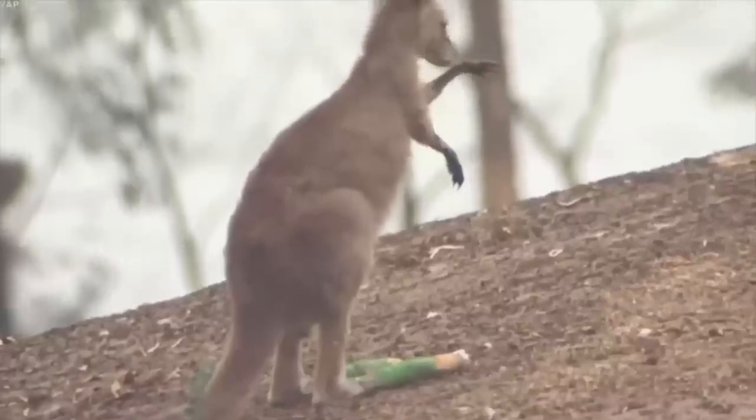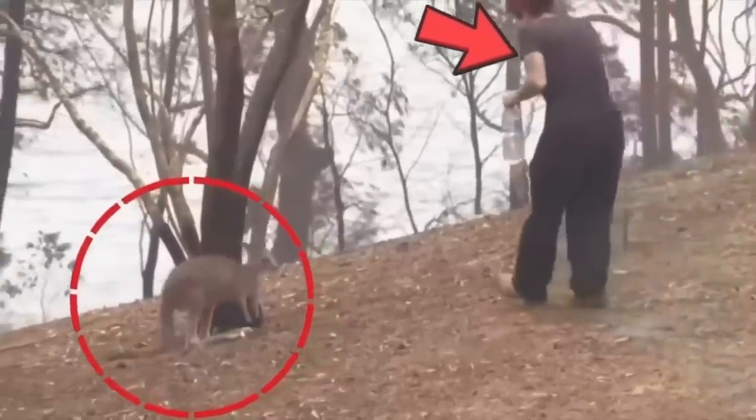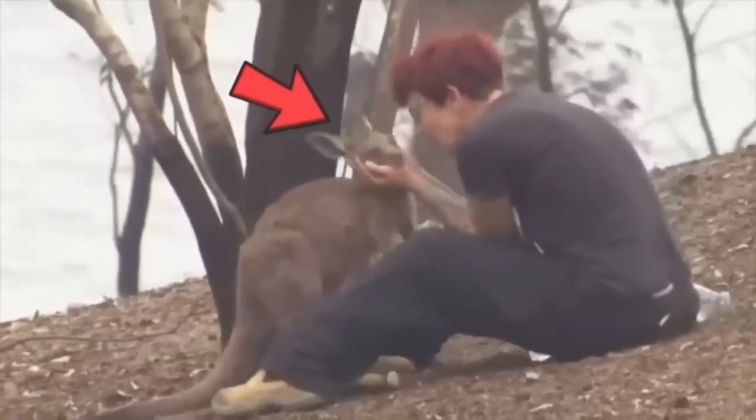This little guy had his hands burnt in a forest fire and didn't know what to do. So he came to the humans for help. And lucky for him, this kind woman was there to lend a hand. It's incredible how calm and trusting the kangaroo is while the woman tends to his wounds.